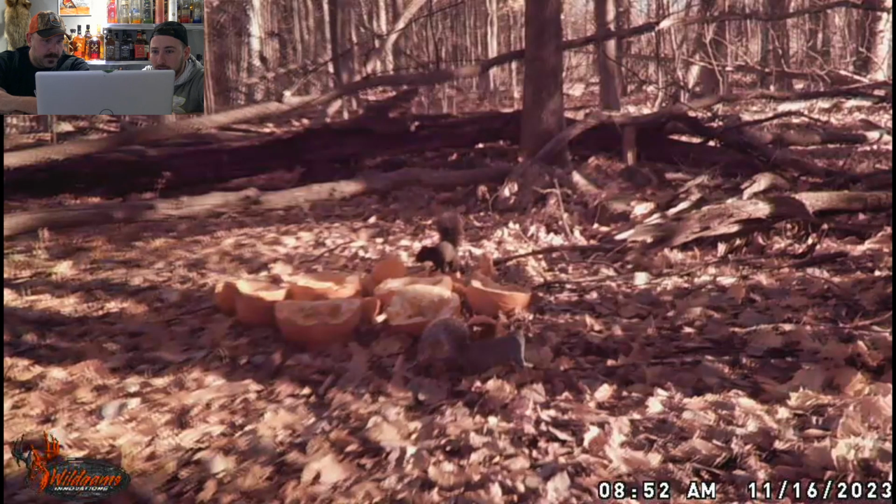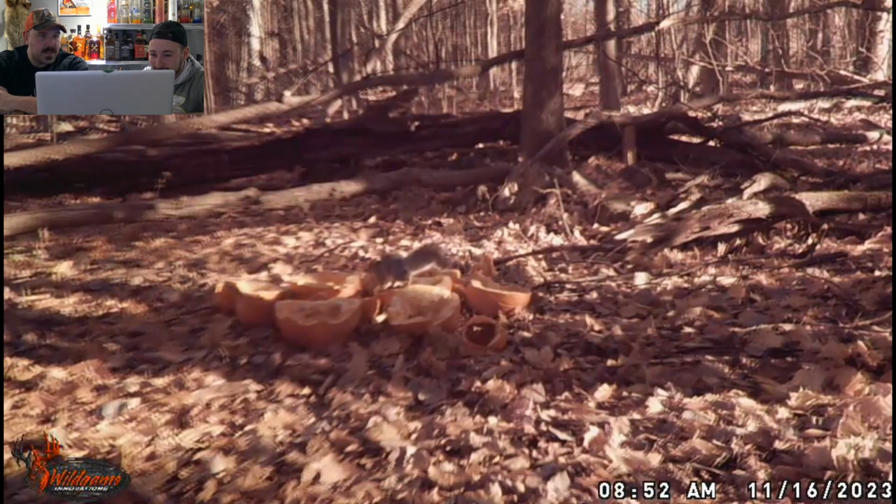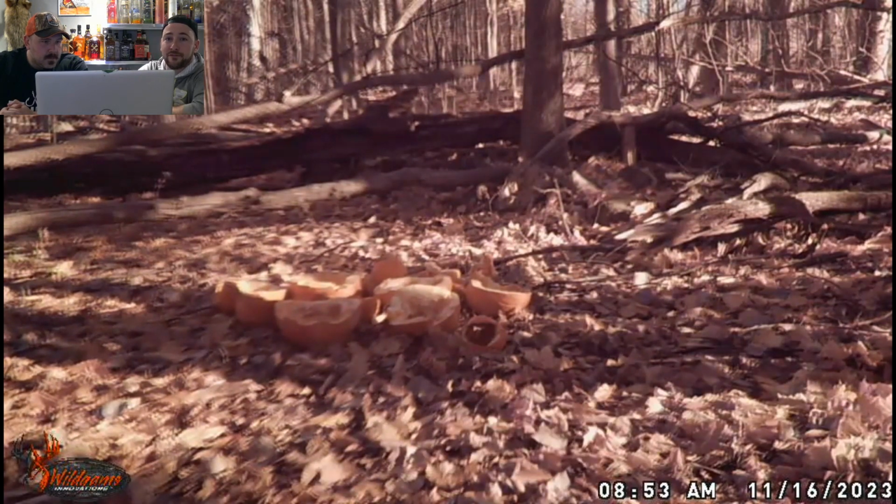Okay, we're in 3D mode, guys. Camera's going, let's actually change the color. But there is squirrels. What are they doing? They're inside. Oh, yeah, look at that. The gray squirrel fighting off the black squirrel. We'll skip this video. Oh, my God, they were going to fight there. But once again, squirrels. We're not after squirrels.